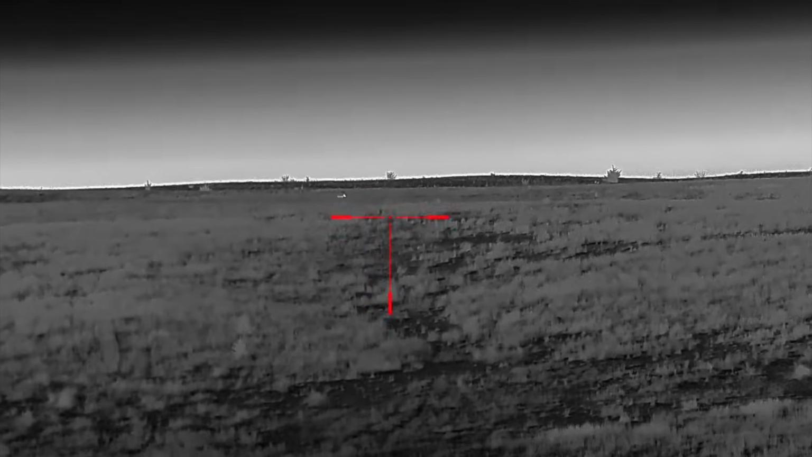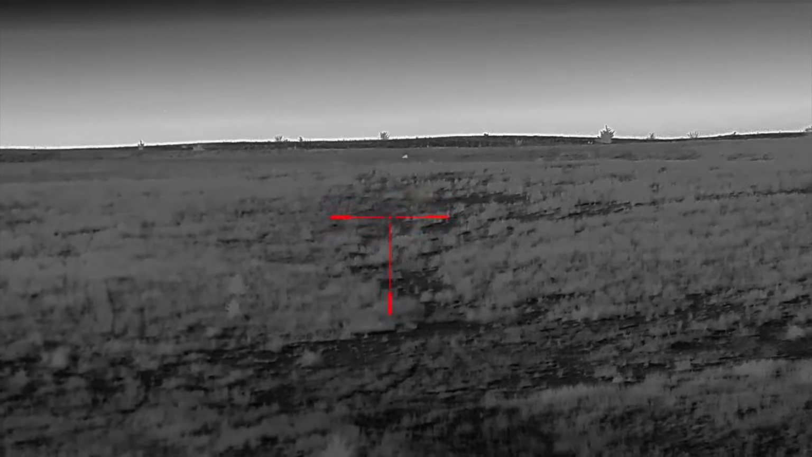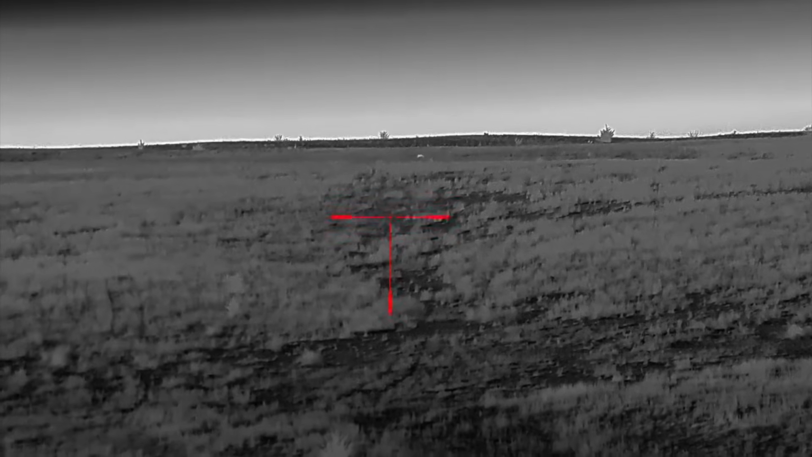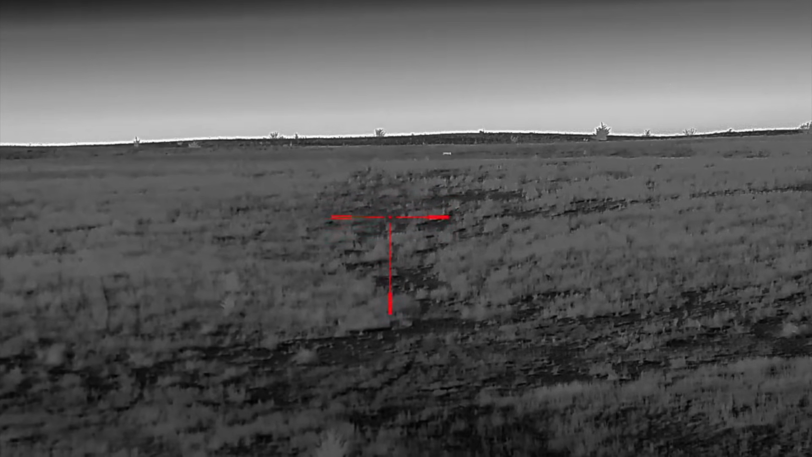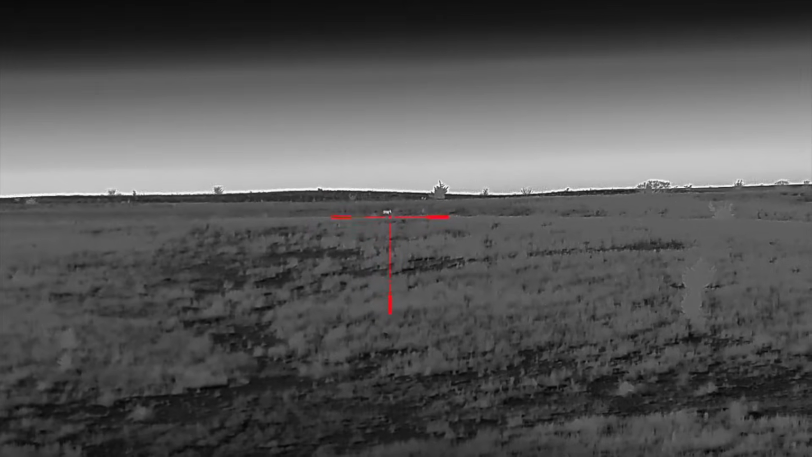Way out there. Coyote. See it out there? See where my gun's pointing? Straight out. All the way. 600 yards. Seen him? Yeah.